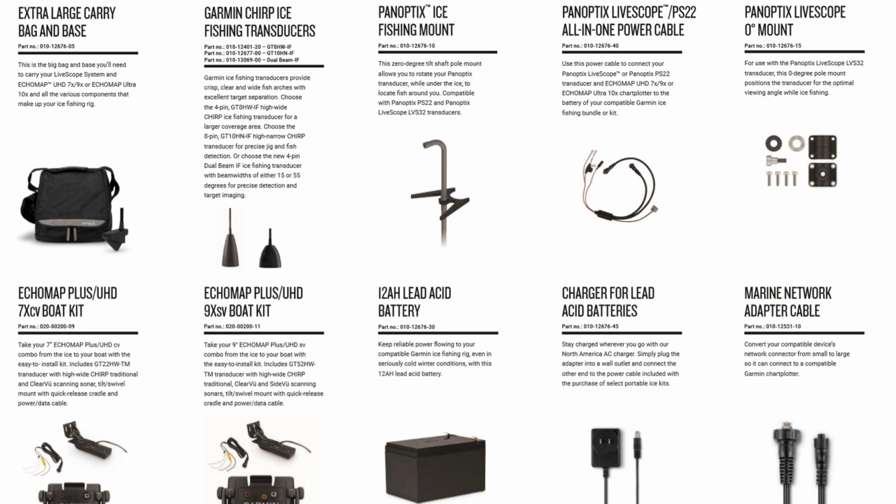Yeah, and that's the cool part. If you have a unit or you have LiveScope or something and you want to turn it into an ice fishing kit, or even just a portable kit for that matter, we have an option for you. And this is just a small amount of the many accessories we have. If you check out the website and look at the ice fishing stuff, there is an option for you to turn whatever unit you have into an ice fishing kit.